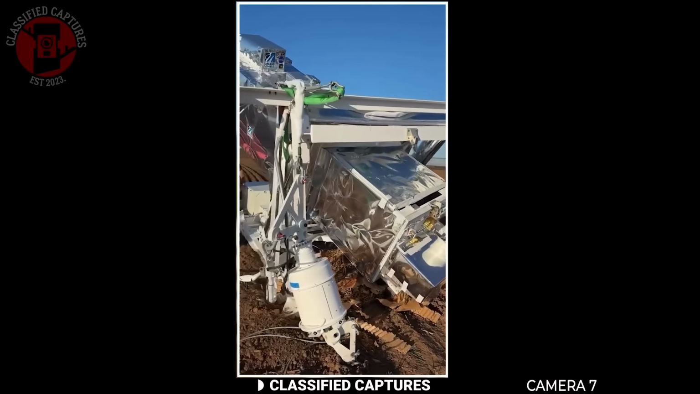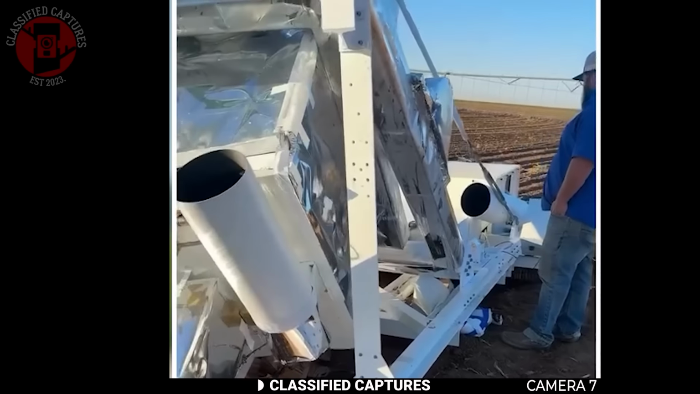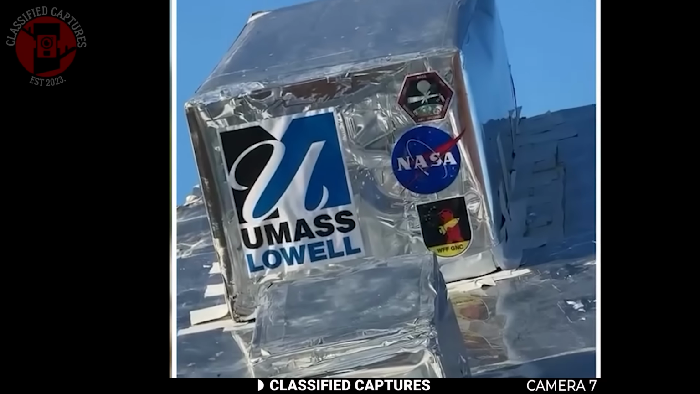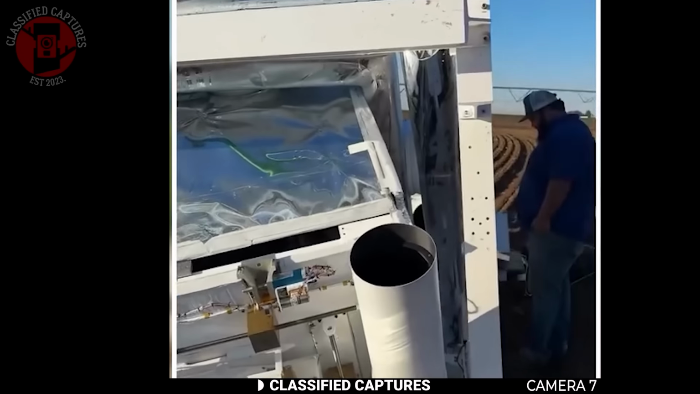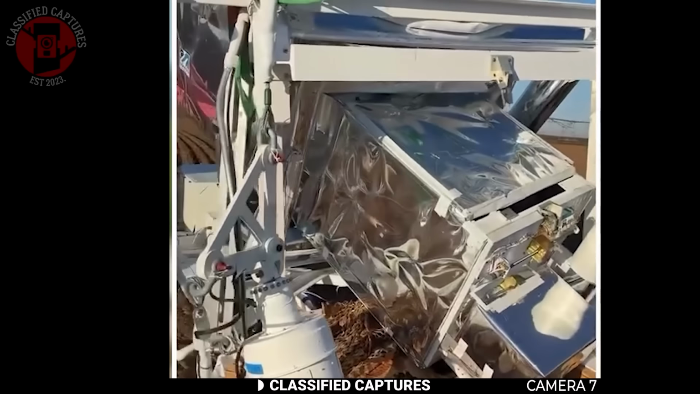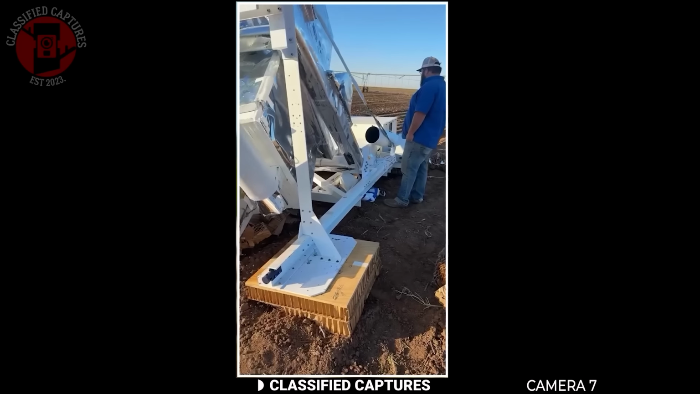At first, many thought it might be a satellite component or a piece of experimental equipment that broke loose from orbit. Others speculated it could be a part of a weather or communication probe, but no agency came forward immediately to claim it. If it really belongs to NASA or UMass Lowell, it could be a piece of a scientific instrument or a section of a high-altitude test craft that detached and fell back to Earth. But the big question is, why did it land here and why hasn't anyone officially retrieved it yet?